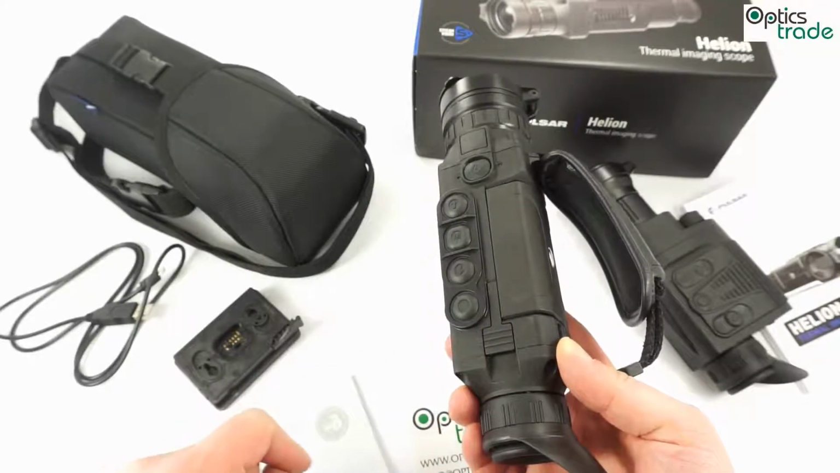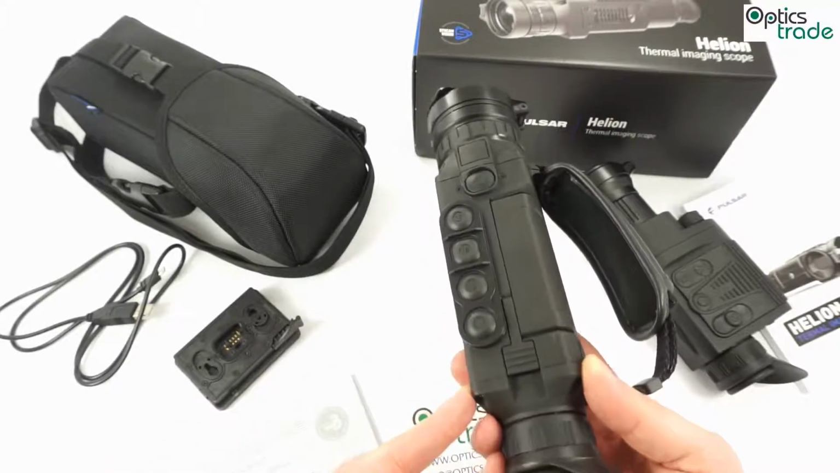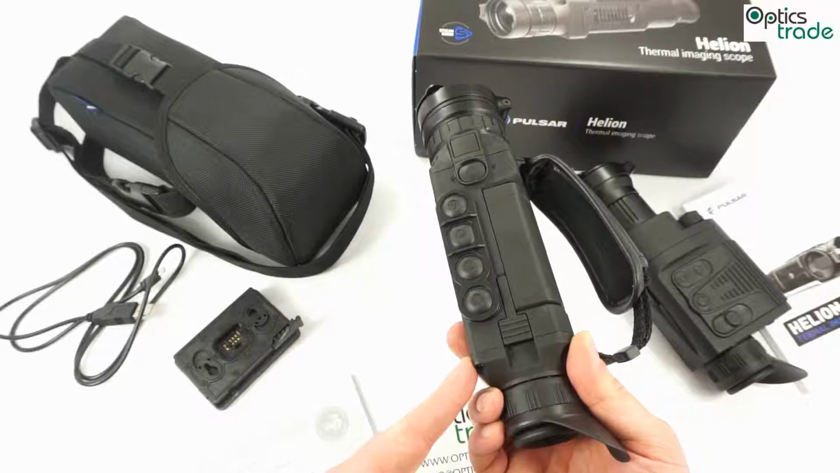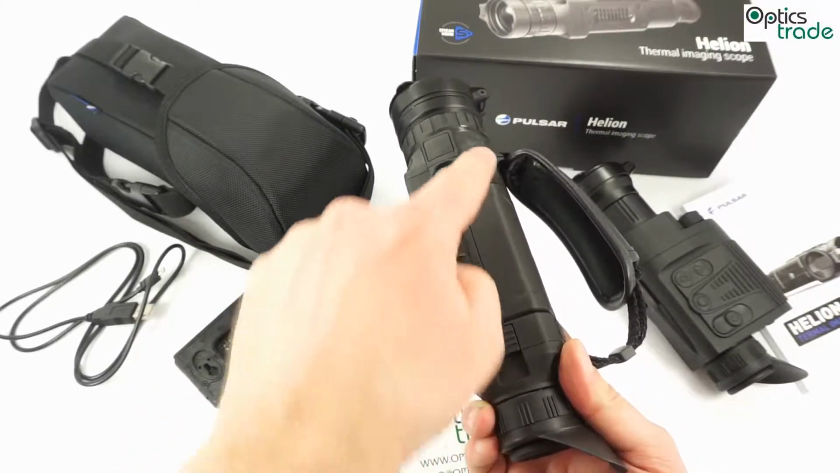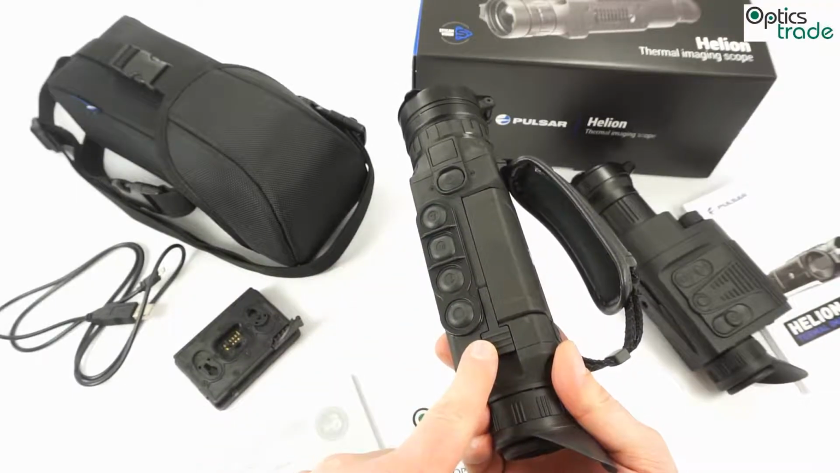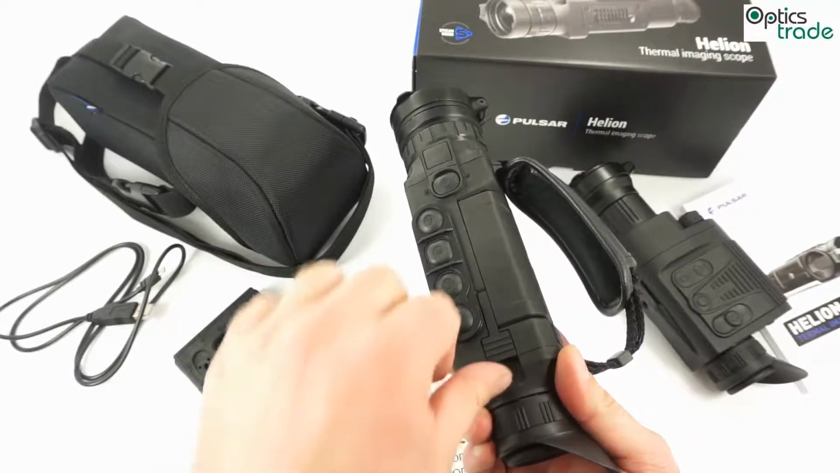With this standard battery pack, you can use this device for about 8 hours, even on Wi-Fi. But there will be different kinds of battery packs, even holders for normal batteries and so on, which will all fit in these devices.